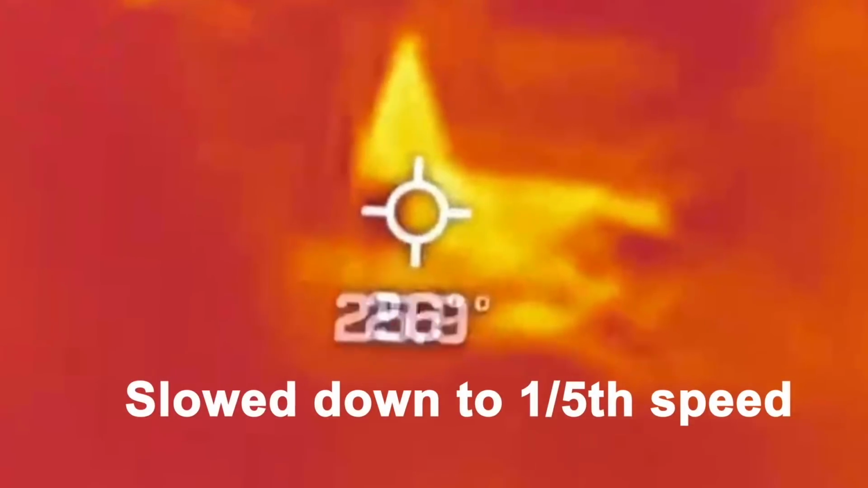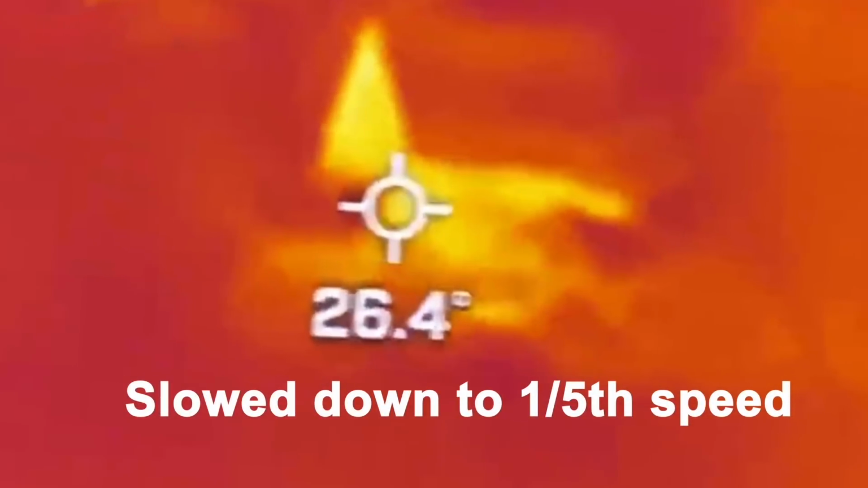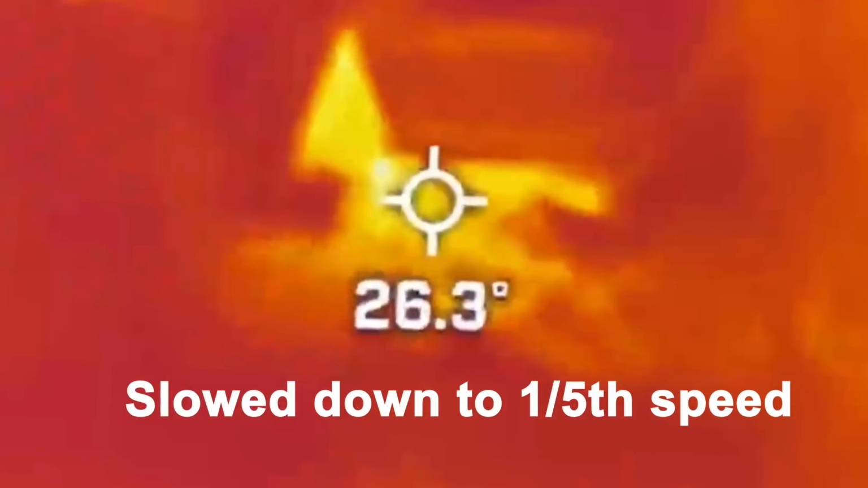Now here we can see this is slowed down, so we can see the temperature reading from the thermal camera as the crosshairs sweep over the house. It's showing about 80 degrees at the hottest, 79 degrees Fahrenheit, and the foliage or vegetation outside the house, basically the environment's temperature, is about 24.8 degrees Celsius, which is about 75 degrees Fahrenheit.